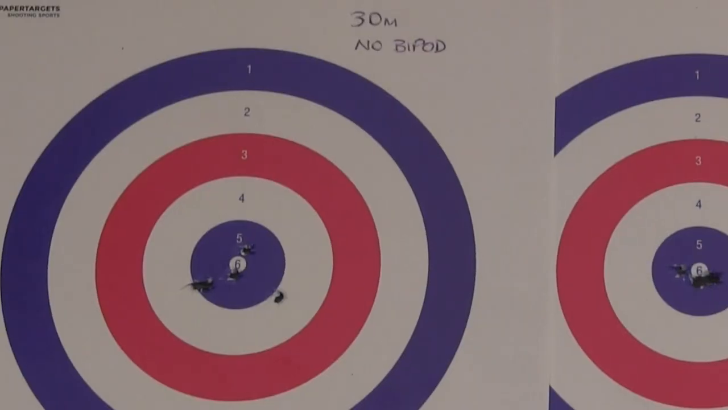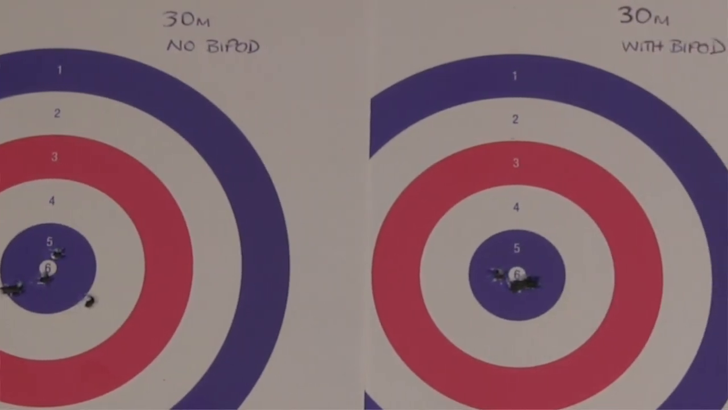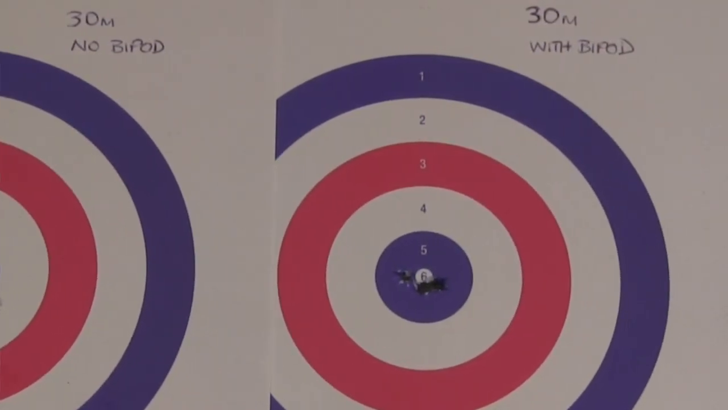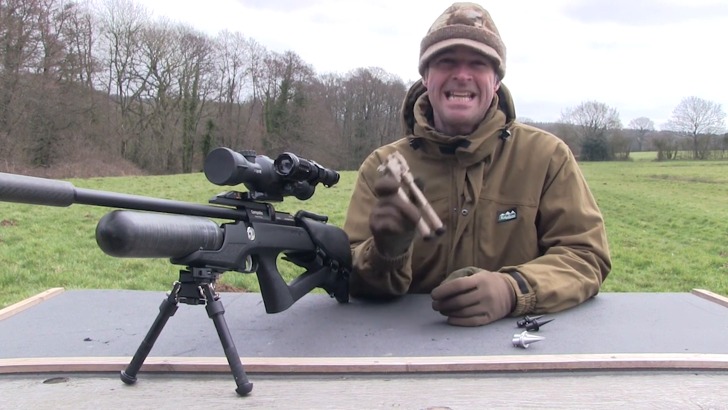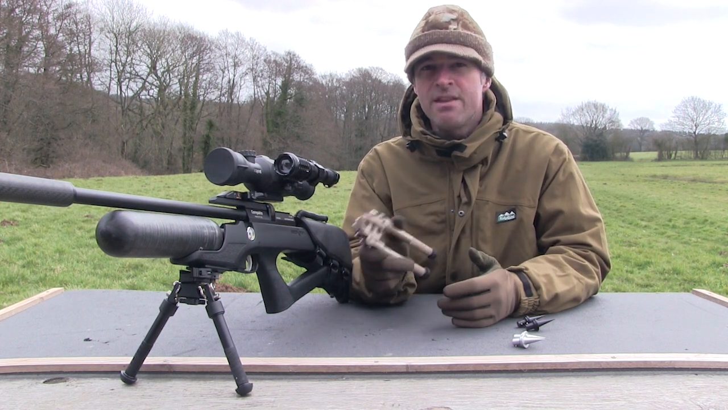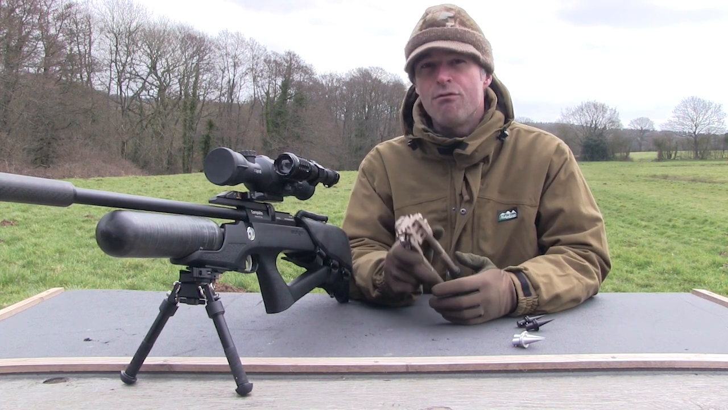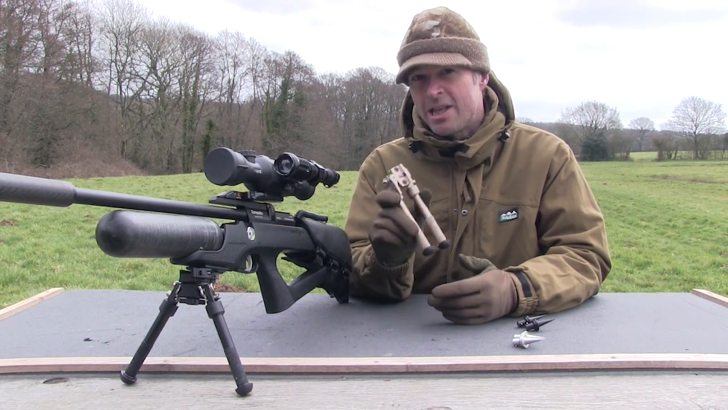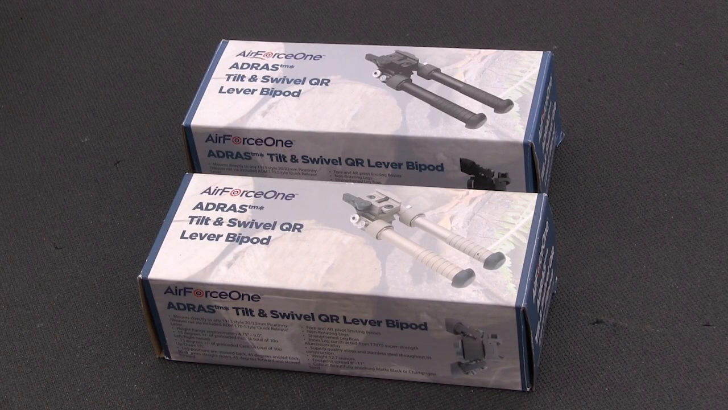I'm pleased to say that the ADRAS bipod eliminated virtually all wobble and made a massive difference to pellet grouping. By improving accuracy, a bipod like this will extend your effective range significantly, whether you're targeting live quarry in the field or toppling targets on the plinking range. If you're looking for a relatively affordable bipod with lots of adjustment, check out the ADRAS. Not only is it packed with features, it's also extremely easy to use.